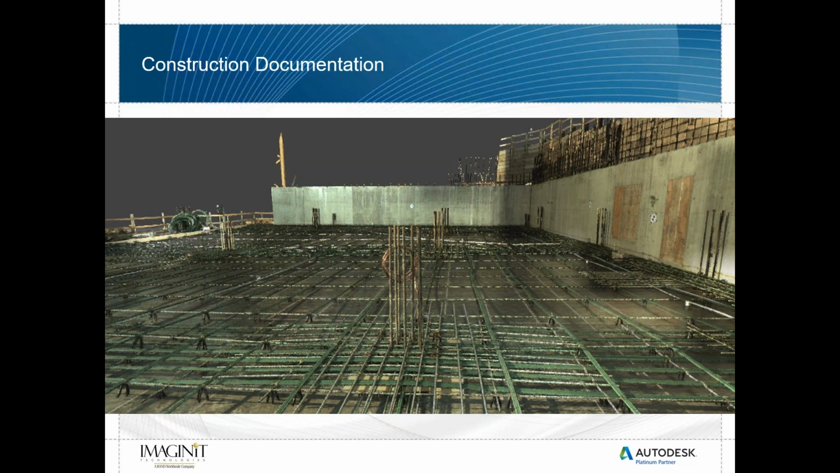Construction documentation. In this photo where we're going to go ahead and maybe scan an area, and in the picture on the top, maybe redo some of the molding at the top of the library.